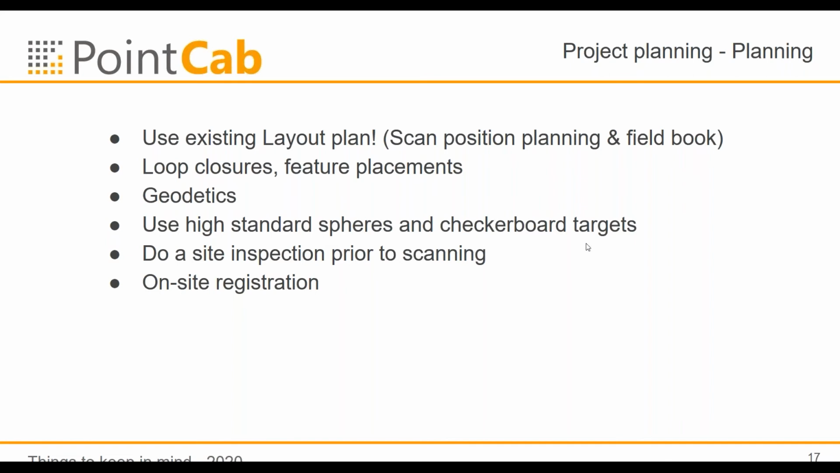I have seen a project where they just printed out checkerboard targets, and if the scanner was directly in front of them, they were completely white. You didn't see any black in there because it was just printed.